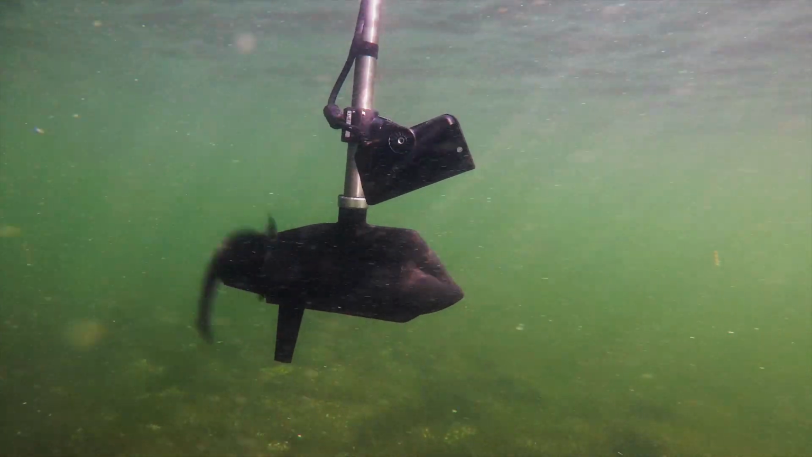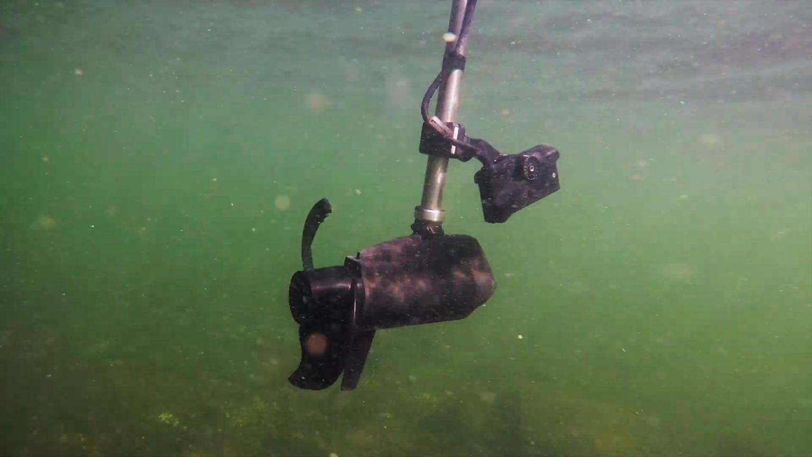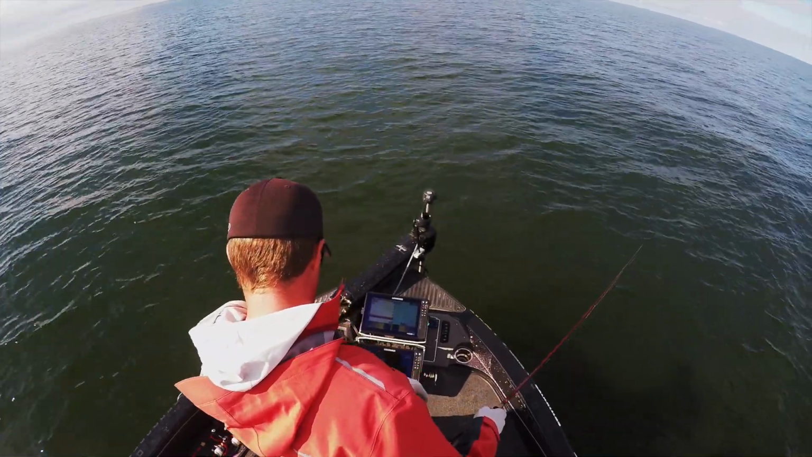There are a lot of different ways to set up your active target, but the most popular has been on the trolling motor because you have the use of both of your hands to fish. This allows you to concentrate on fishing instead of boat control and moving your transducer at the same time.